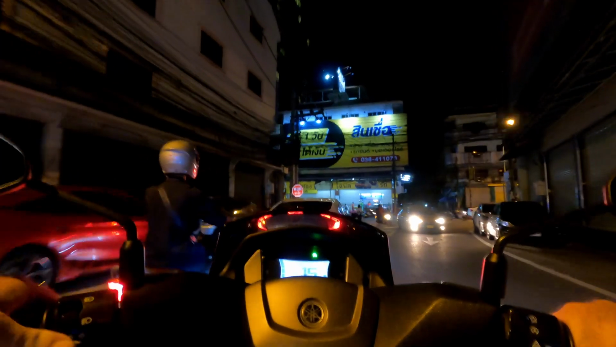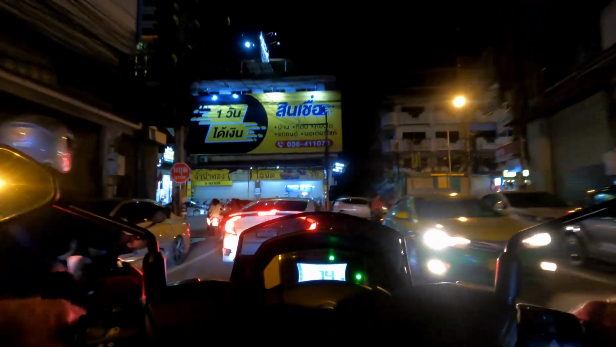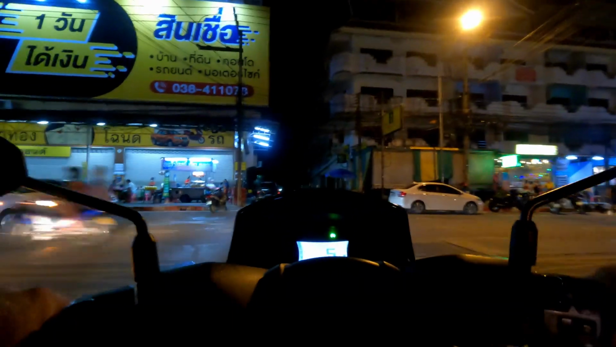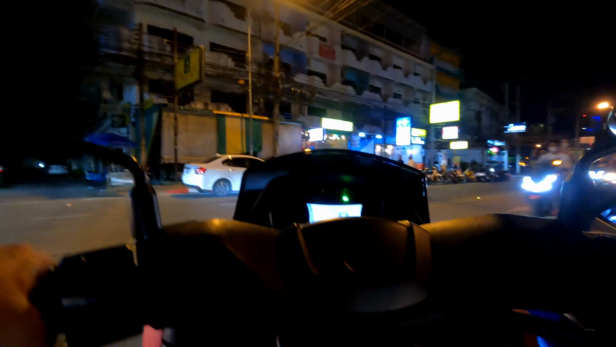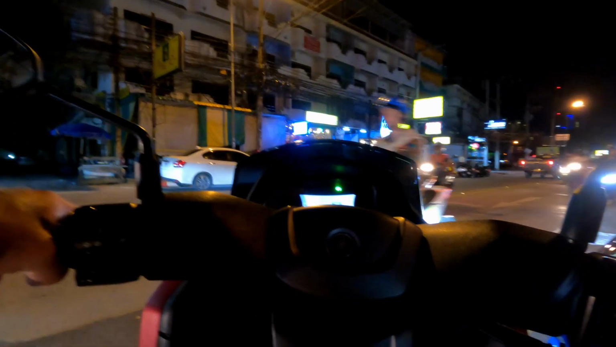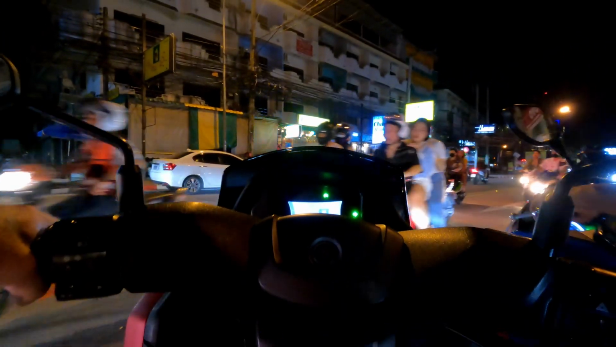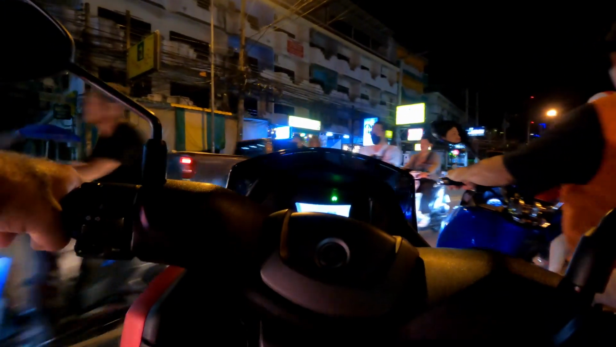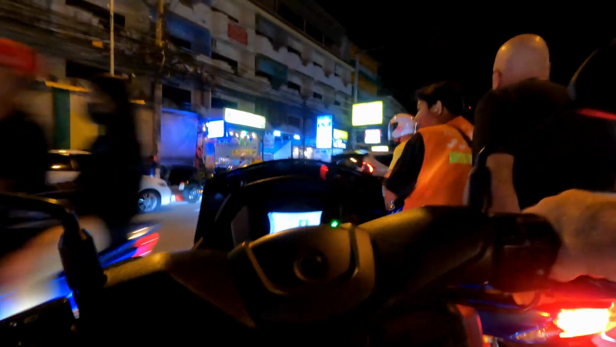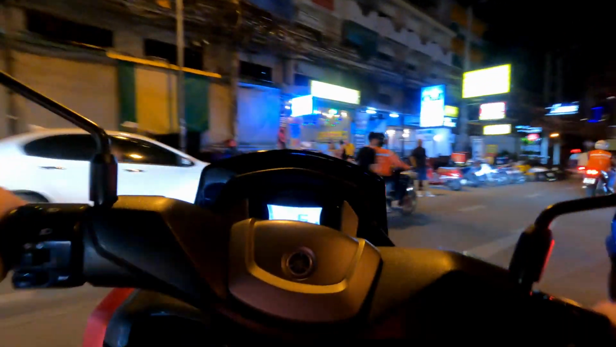Coming to the end of Soi Buakhao here, we'll make a right turn. Follow these other people, let them get out, then I'll go out. Motorbike taxi right of me here. It's been right next to me for a while. There's our chance. Here we all go. Vroom, vroom.